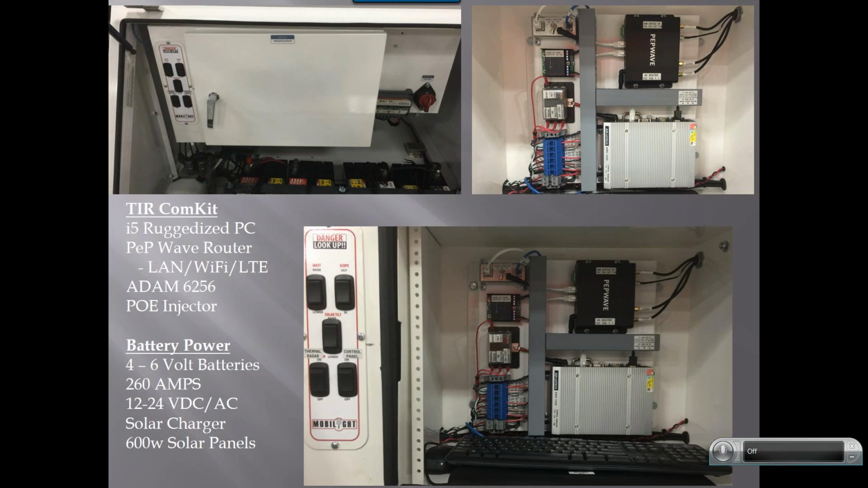It has 12, 24 volts DC and AC. You can pretty much set it up to anything you need. For our configuration, we do 12 volts DC for the PC, 24 volts AC for the PTZ, and that way it just gives enough juice for the laser IR. And these trailers are customizable. If you have a specific need, if you don't need the Hydra and you're just putting on a thermal radar, it's very easy to set it up that way as well.